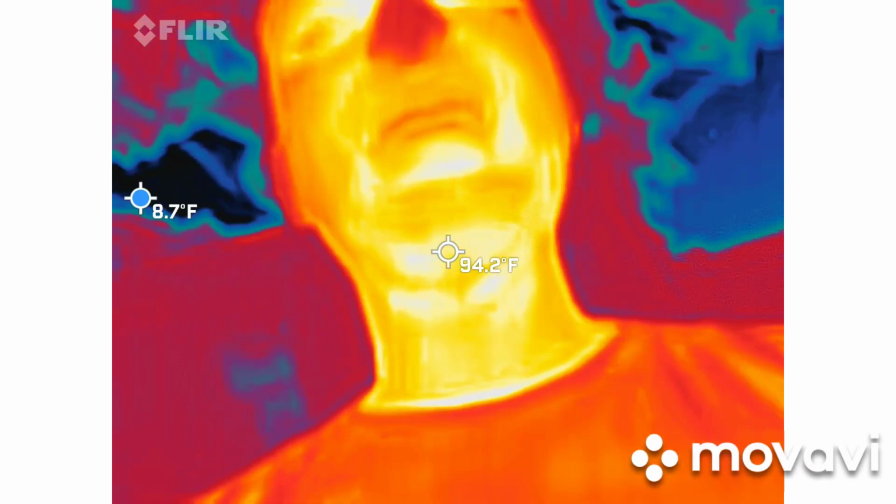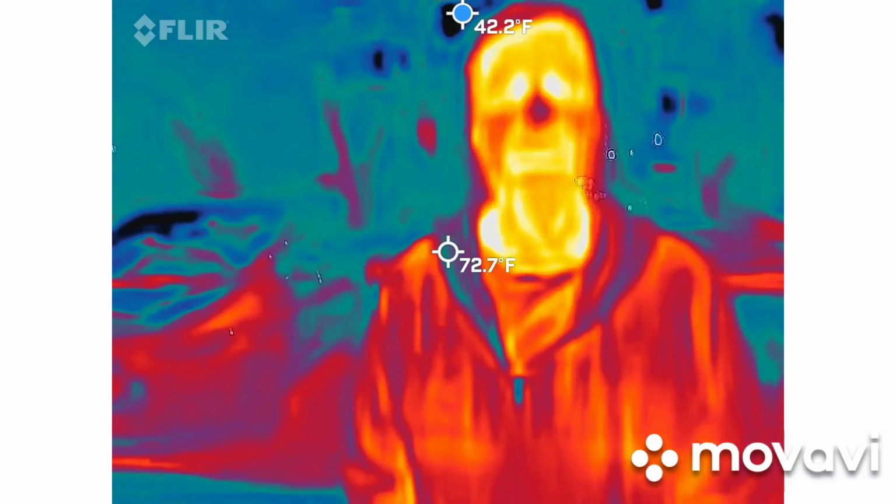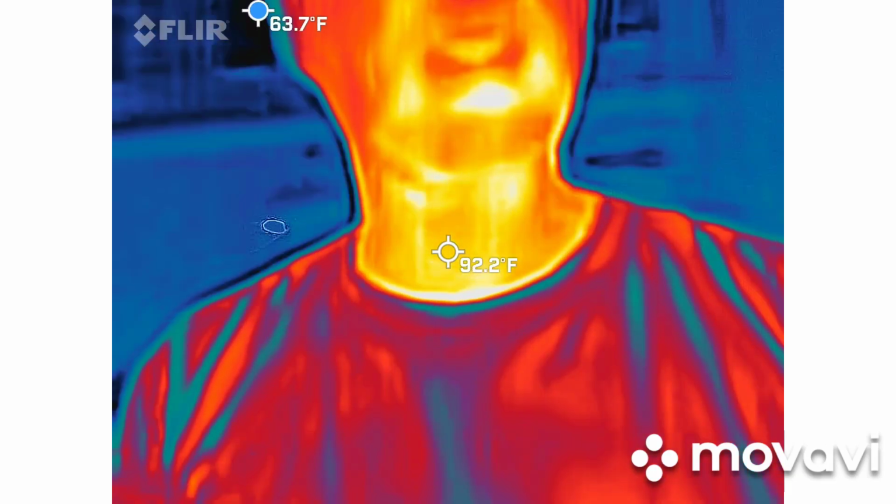There could be 50 people standing behind us right now. No, not right now. You see one? No, nothing. Red and orange? Yeah, all red and orange. But the blue and black is what we're looking for in this guy. So those are the colder spots.